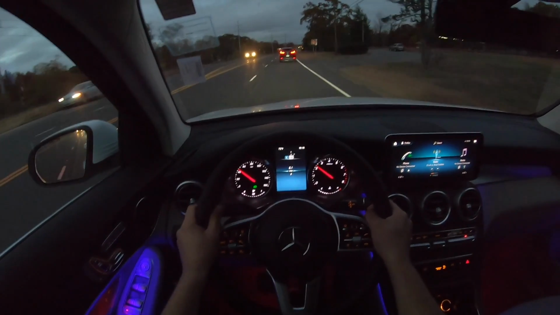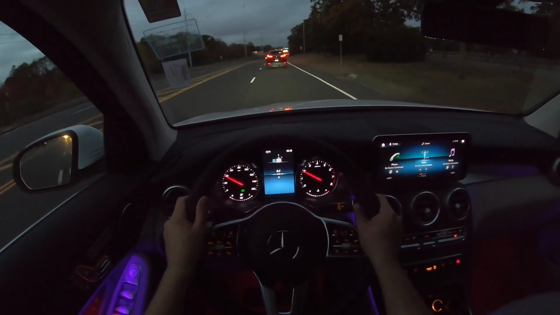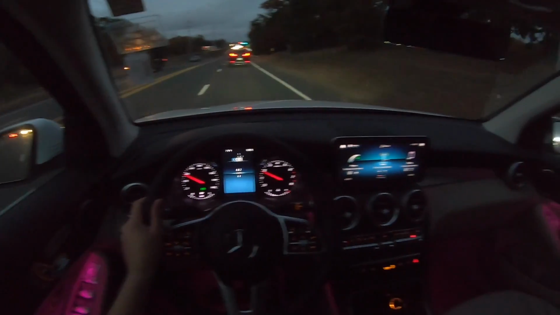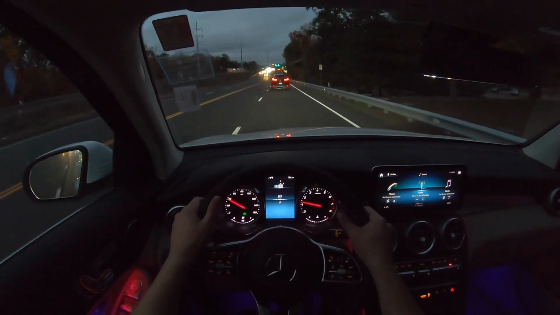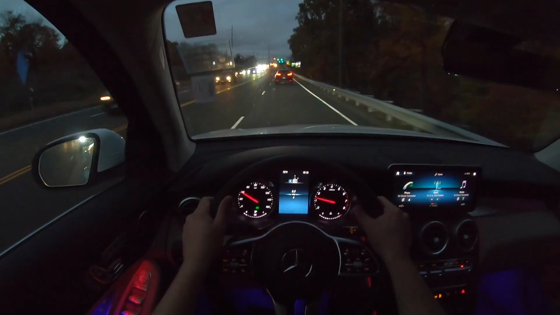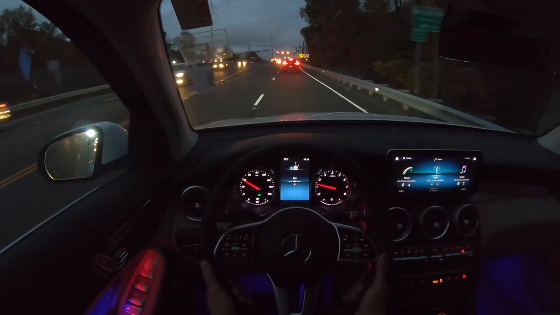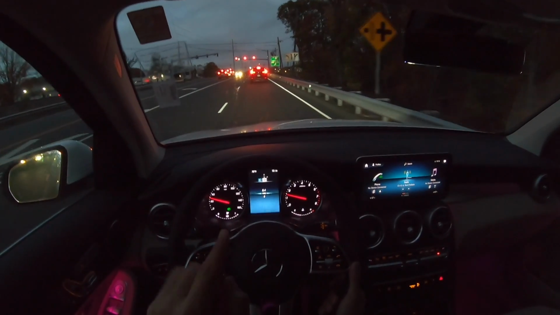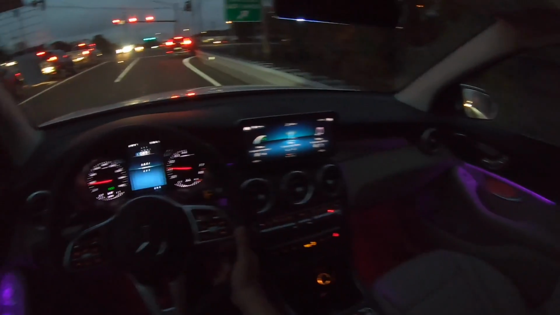So first impressions of this GLC: very quiet, which is expected from Mercedes-Benz. Of course, it's a luxury brand, so it needs to be really quiet, and the engine is nice and smooth. Under the hood there's a 2.0 turbocharged 4-cylinder engine connected to a 9-speed automatic transmission. Very responsive, it shifts nice and fast, and overall, actually driving this GLC, I think I prefer the GLC over the GLA. It feels much better.